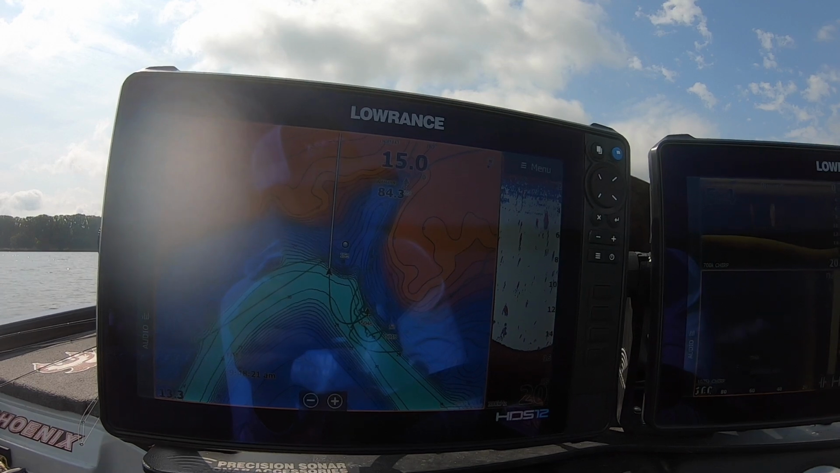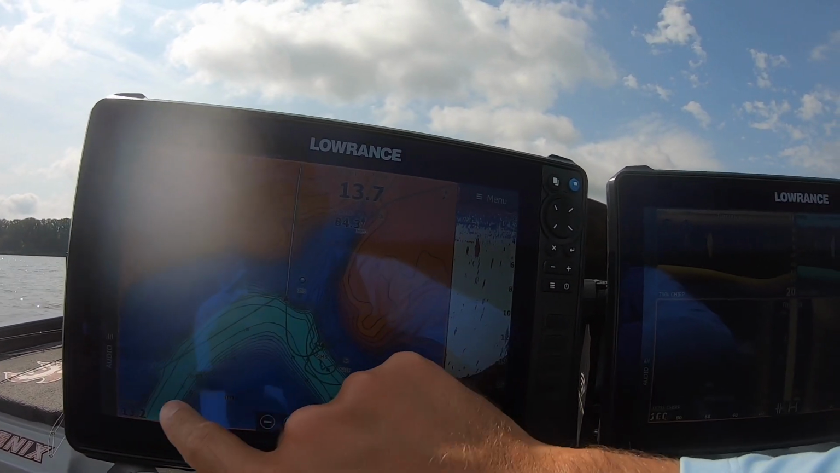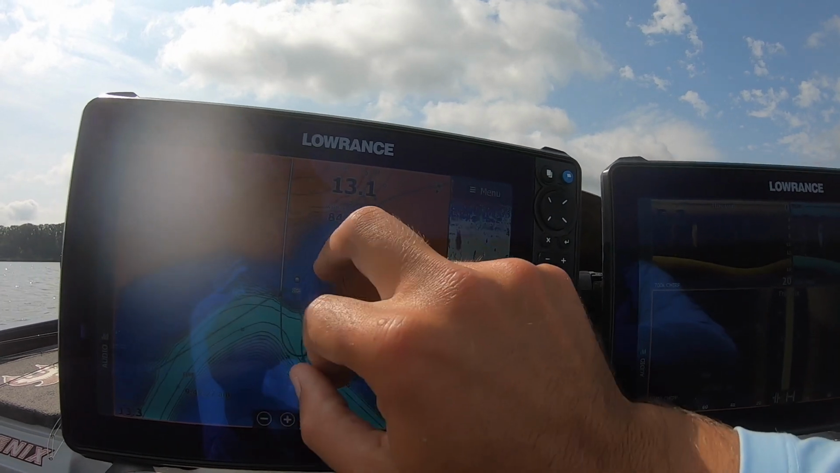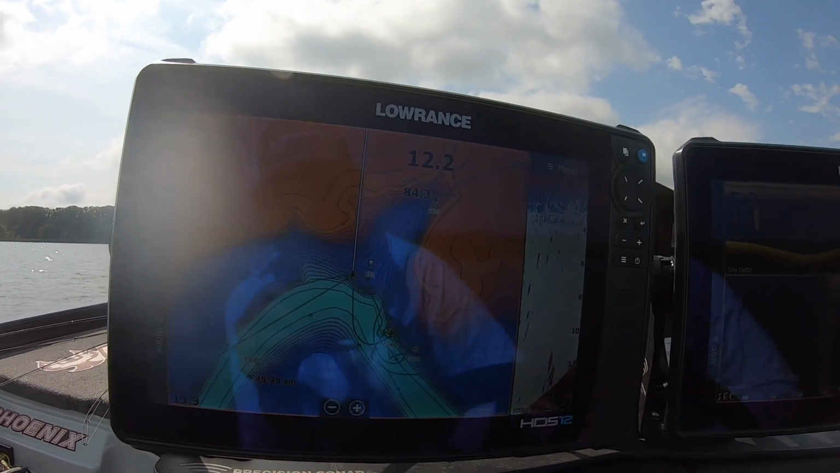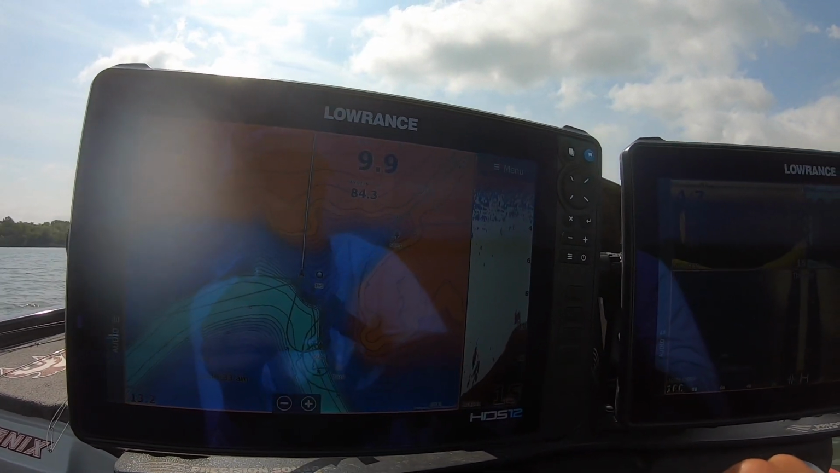So that's where I want to concentrate my efforts. So I don't have to waste time out here looking around. I'm wanting to look right up in here in the edge of this blue, right where it meets that orange. That's where I'm looking for fish, okay?